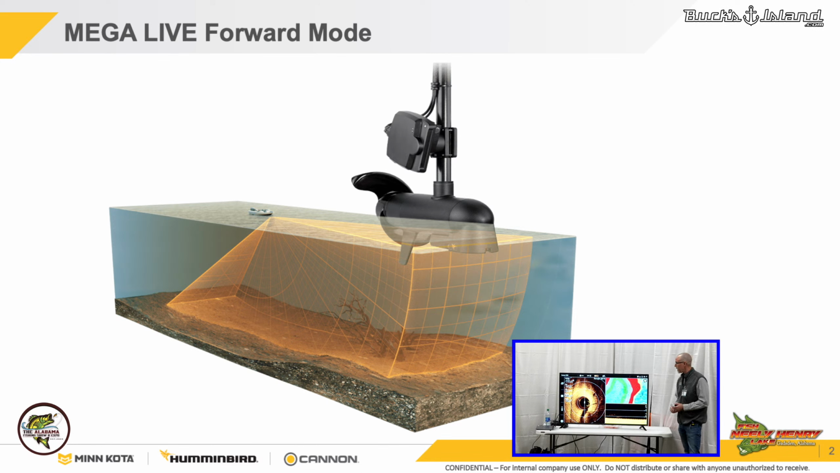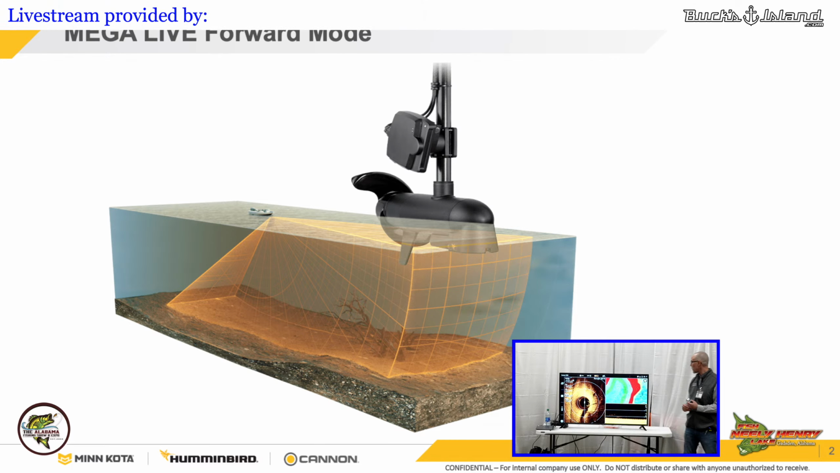With your 360, that is being able to see 360 degrees around the boat, or some guys even like to do just a 180 right out in front. I typically like to do the full 360 because I may miss something behind me. I may miss this laydown. I may miss a rock pile or something like that. So I'm really going to use the full advantage of the 360 around me at all times, along with all my other sonar.